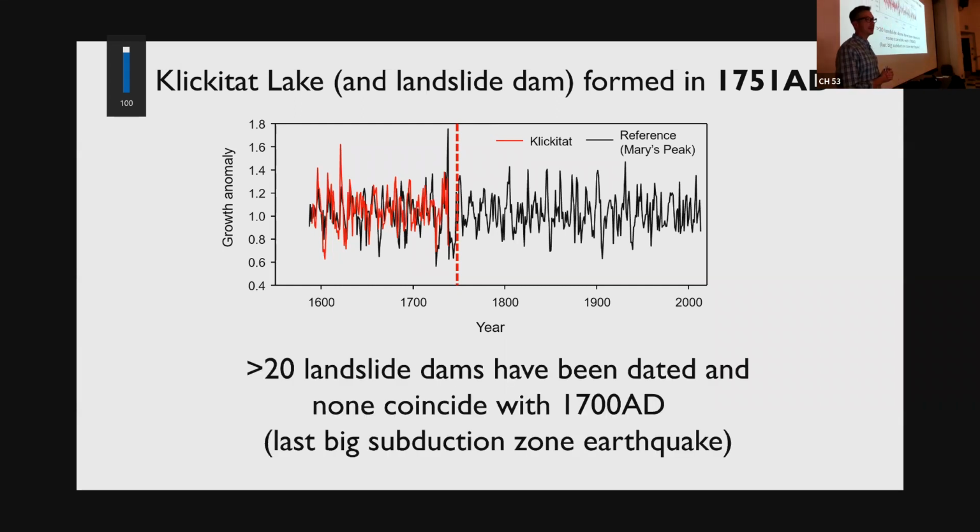And so we've gone out and we've dated 20 of these dams. And I really want to emphasize our colleagues, Will Struble and one of his field assistants, Logan Wetherell. It is really hard getting chainsaws underwater and getting out to remote locations to get these types of records. After going out and doing that for 20 of these landslide dams, none of them have thus far coincided with the last subduction zone earthquake.